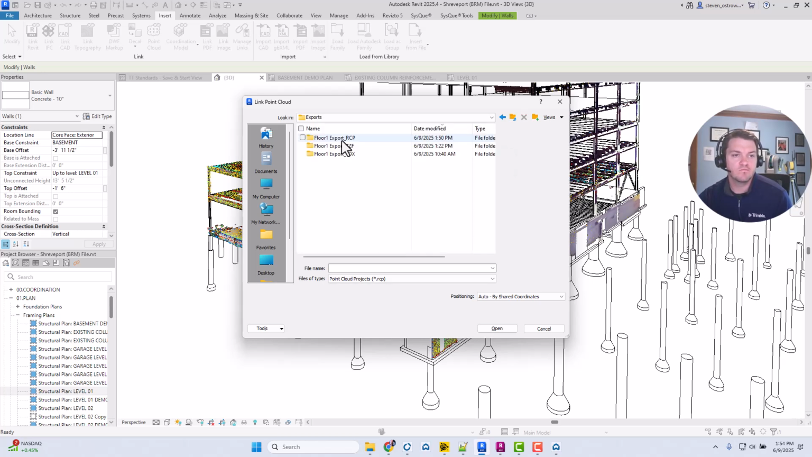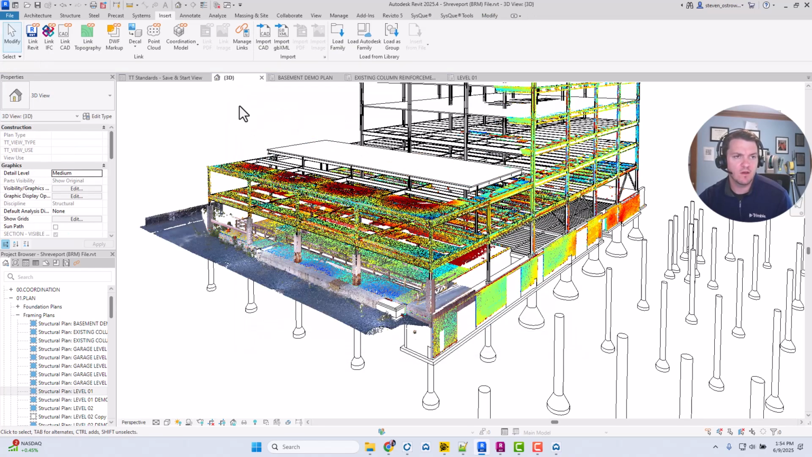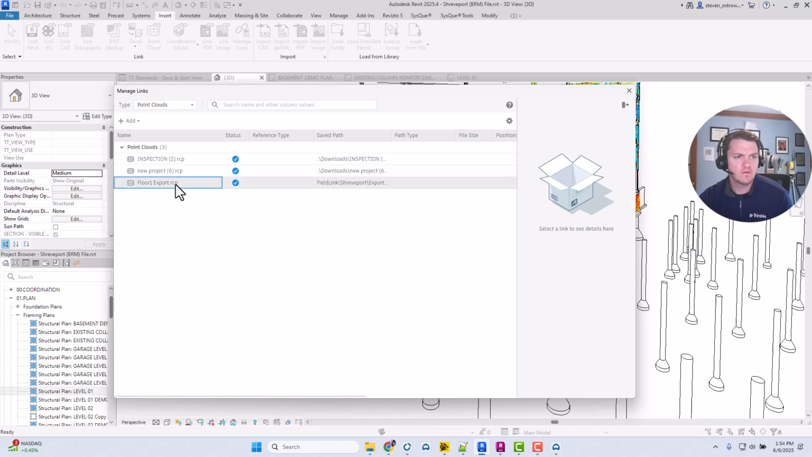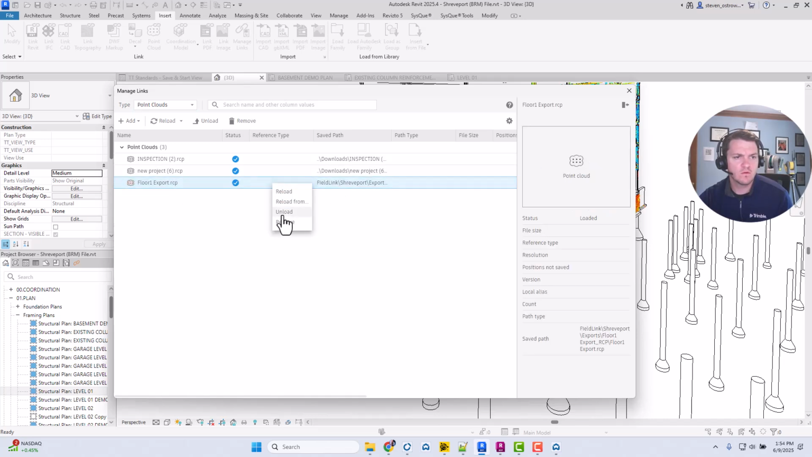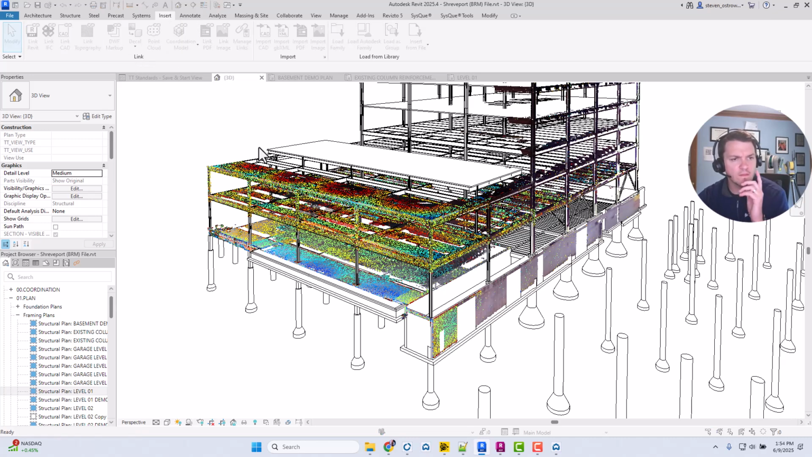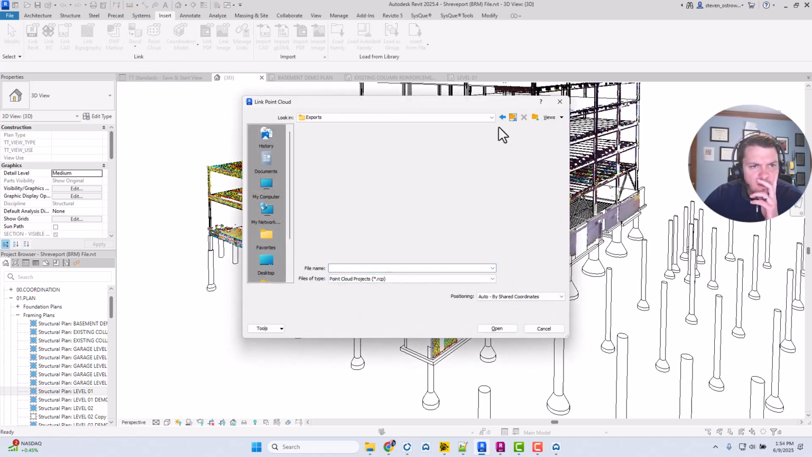Floor inspection. Let's see where that one pops up. That is a floor inspection. So let's manage links. Change this to point clouds. Unload. And I'm going to try and get that inspection that we just did.